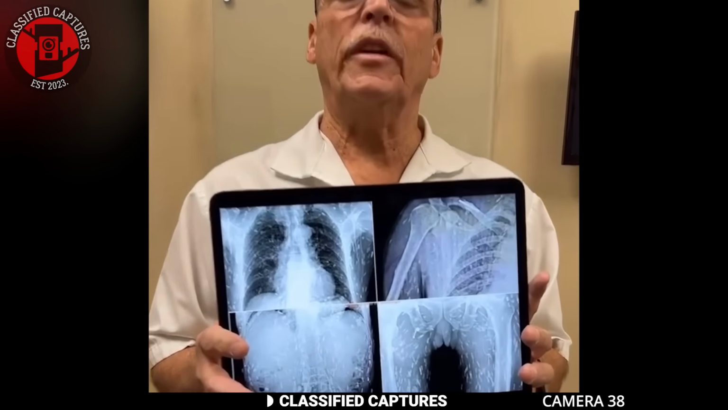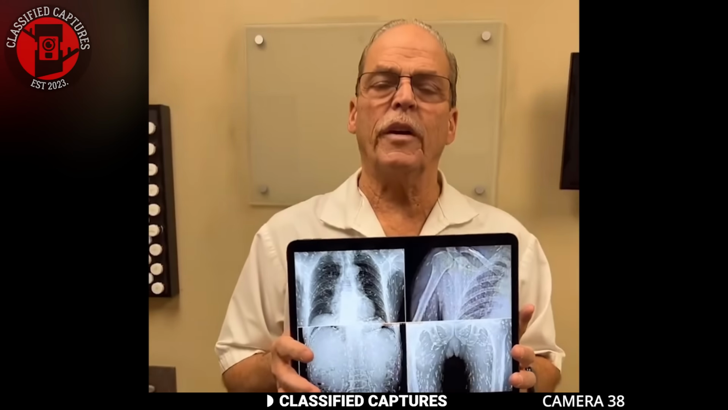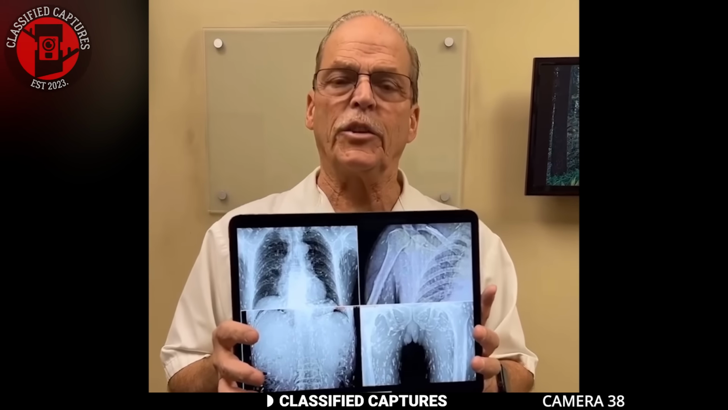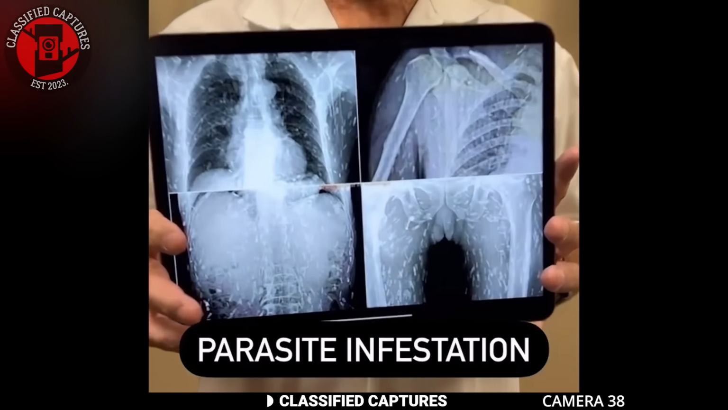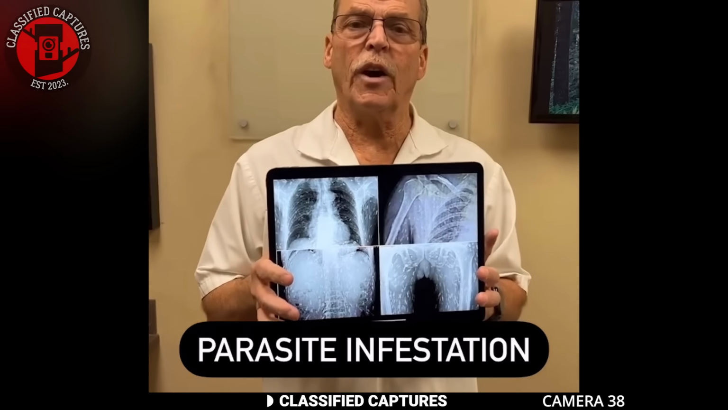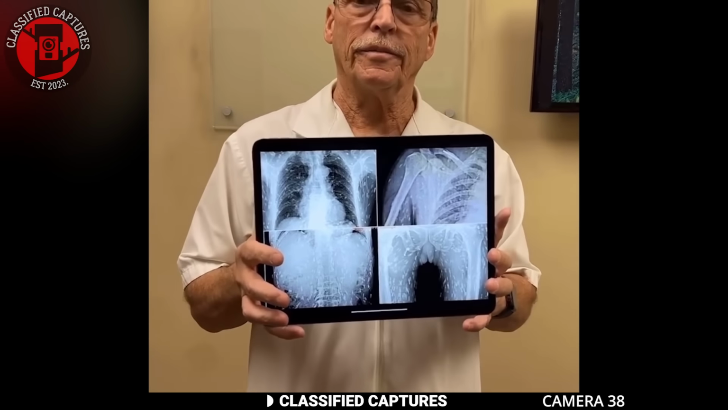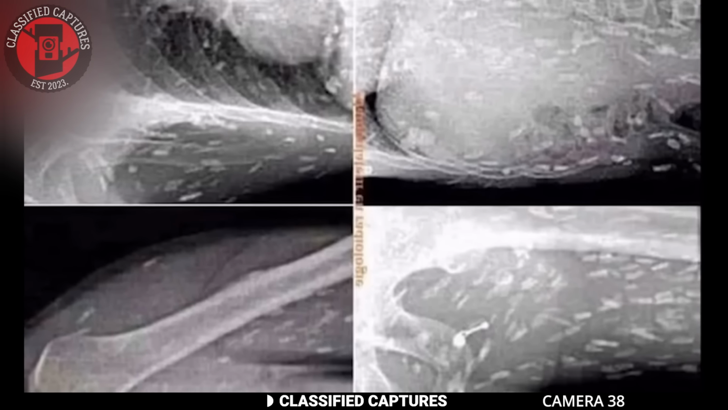A lifetime of eating raw fish left this poor gentleman with this level of parasites throughout his entire body. Folks, you're not going to get rid of stuff like this, so eat the right things. What this man is holding is a scan of another man's body, and if you take a closer look, you'll notice something truly disturbing. These white lines scattered throughout the image. Believe it or not, these are worms. Yes, worms infesting his body after consuming raw fish over a prolonged period.